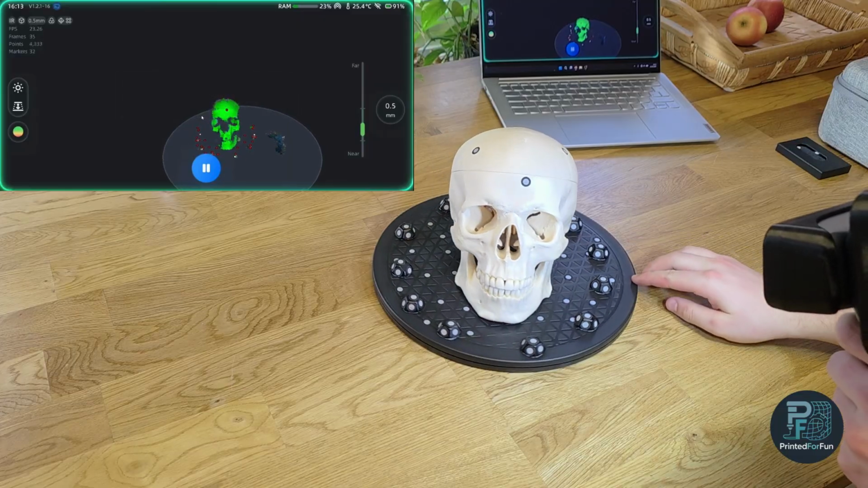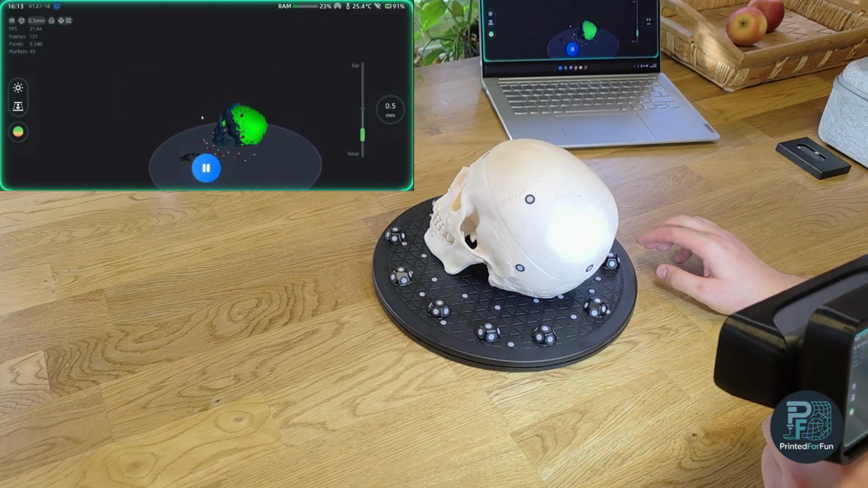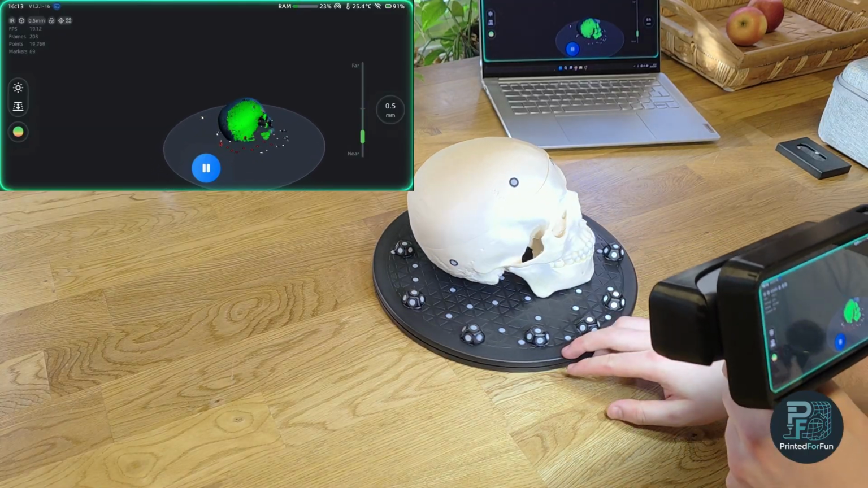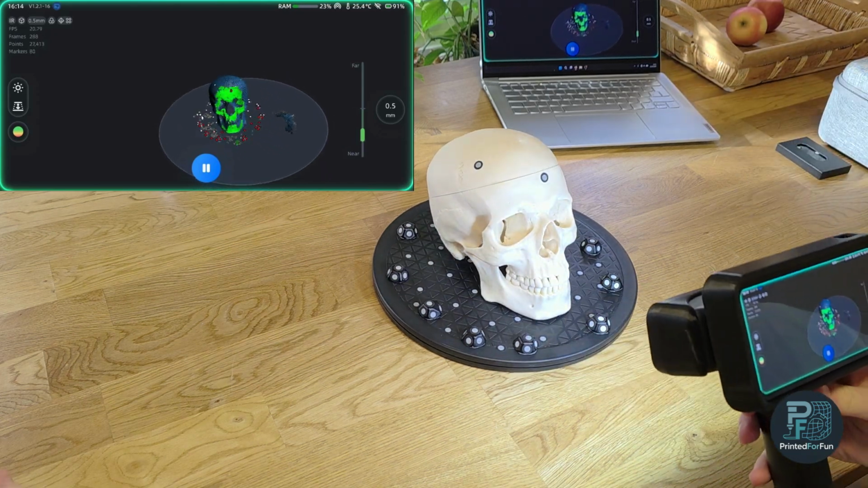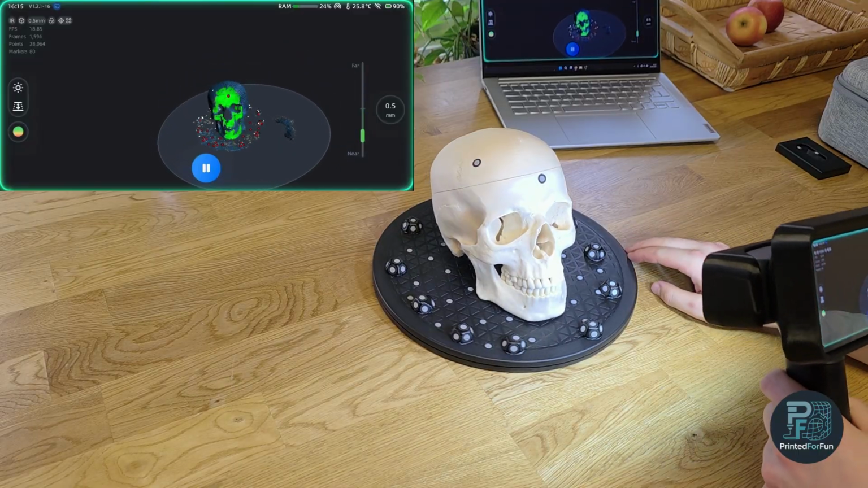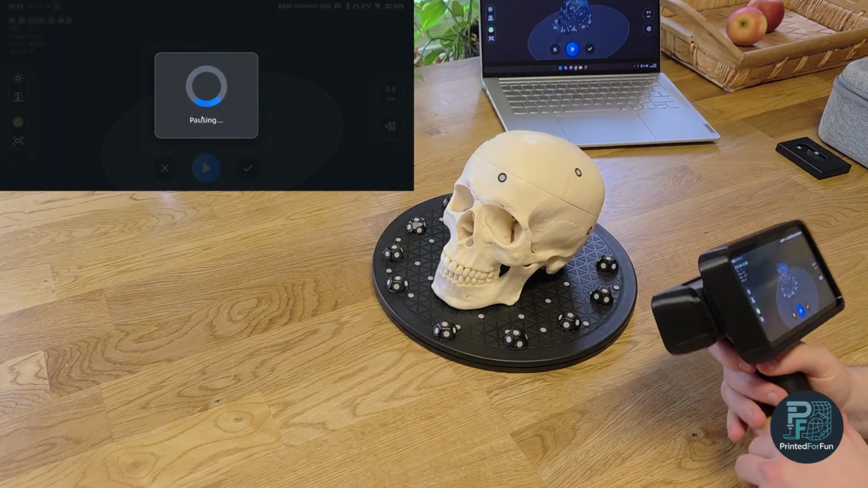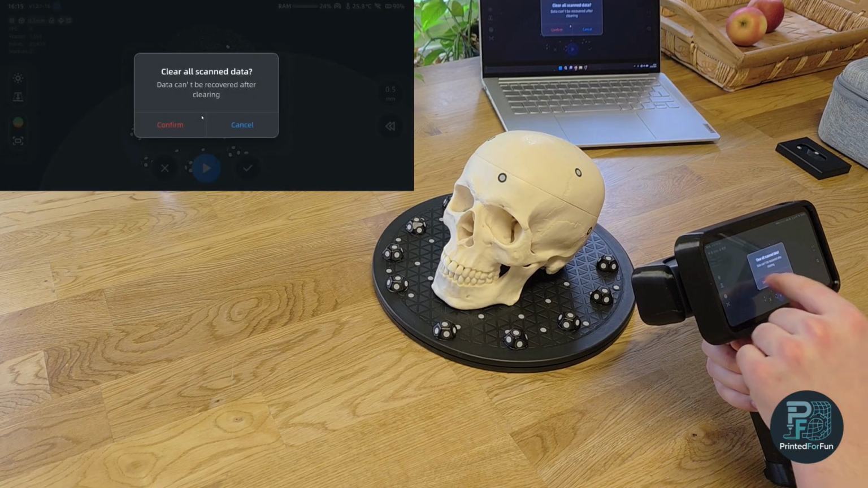And then I can just, like this, start a scan and simply move around the head. As you can see, I'm currently at 0.5 millimeters of marker or point distance, and it's basically capturing the data in real time. And as you can see, I'm basically already finished with the first side. So yeah, but now let's delete the data.